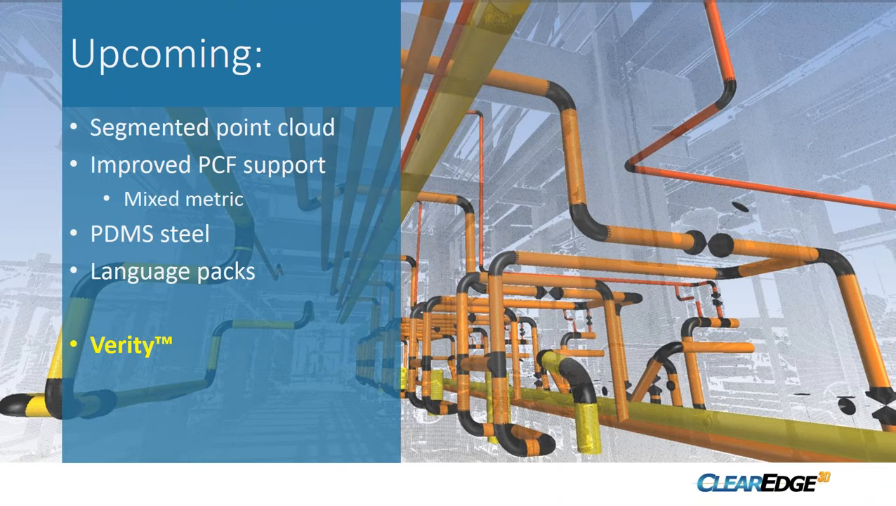We are improving our support for PCF to include mixed metric support, and hopefully making compatibility a whole lot better with some of the PCF supported products like CADWorx and SmartPlant. We're also in the middle of working on a steel exporter for PDMS. I know there are a fair number of people who have been asking us for steel support for the PDMS product, and so hopefully that will be coming out fairly shortly.